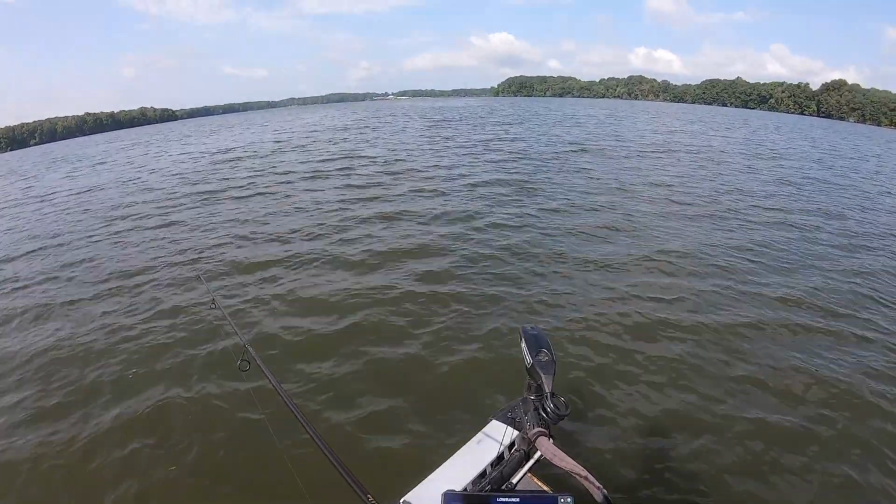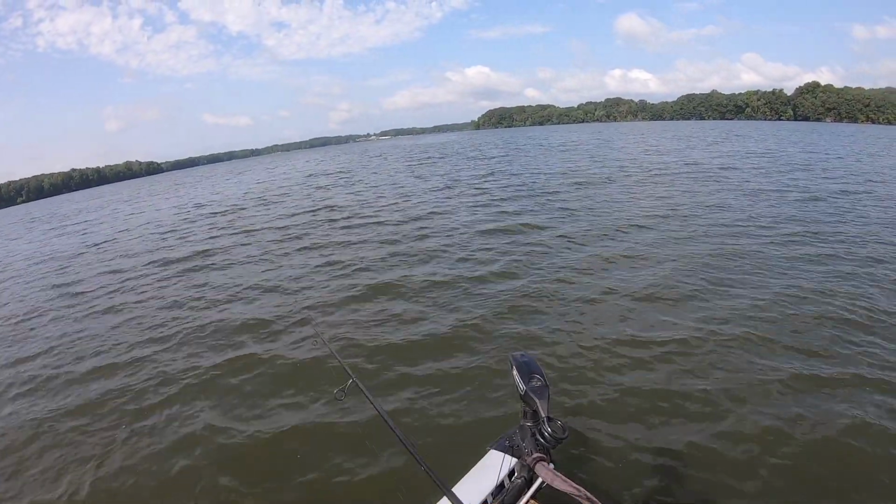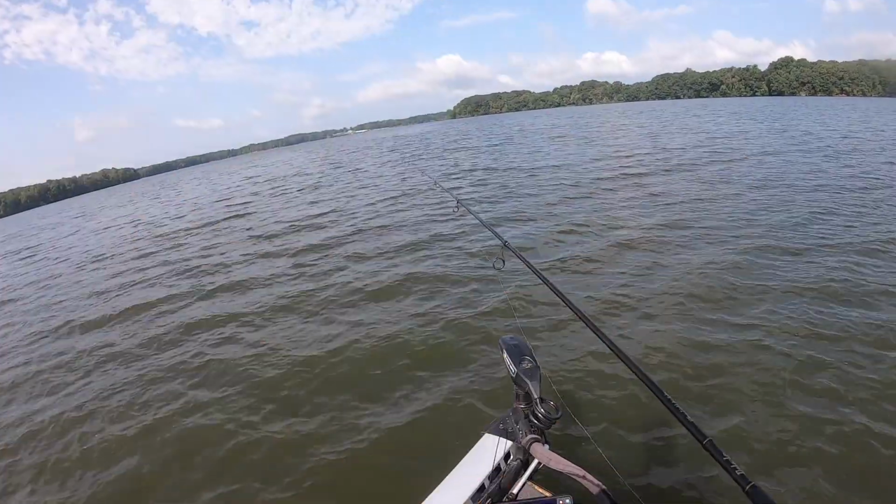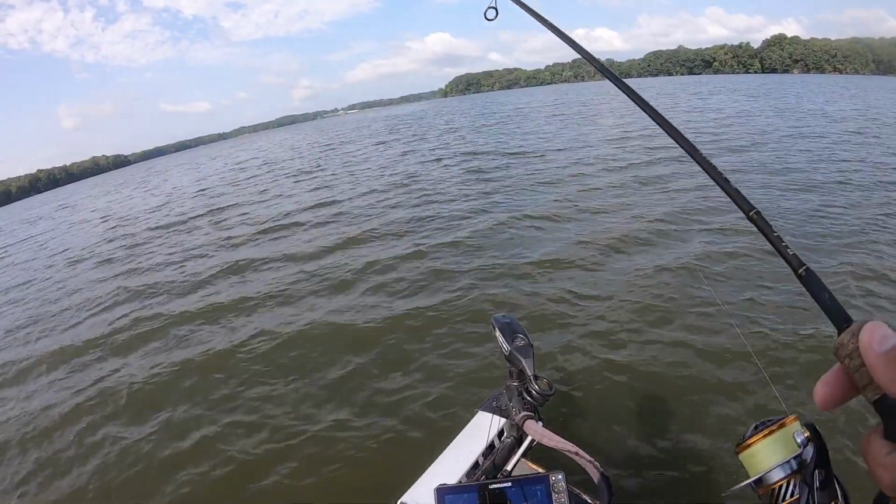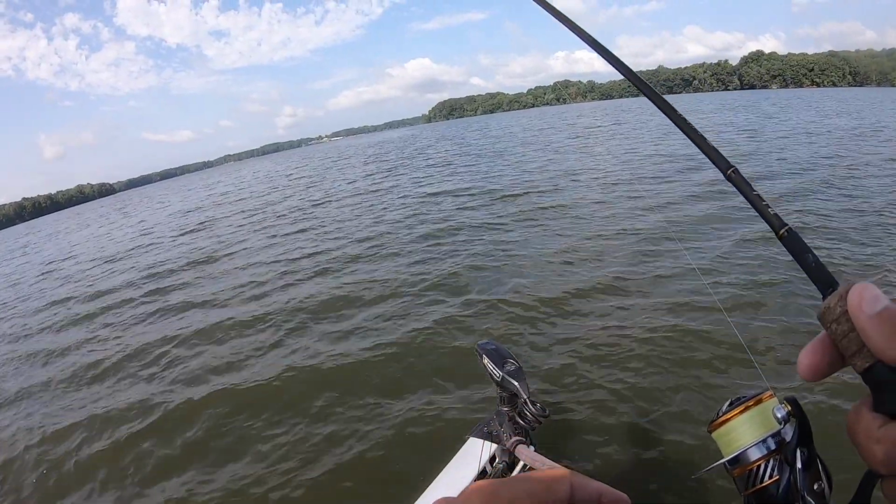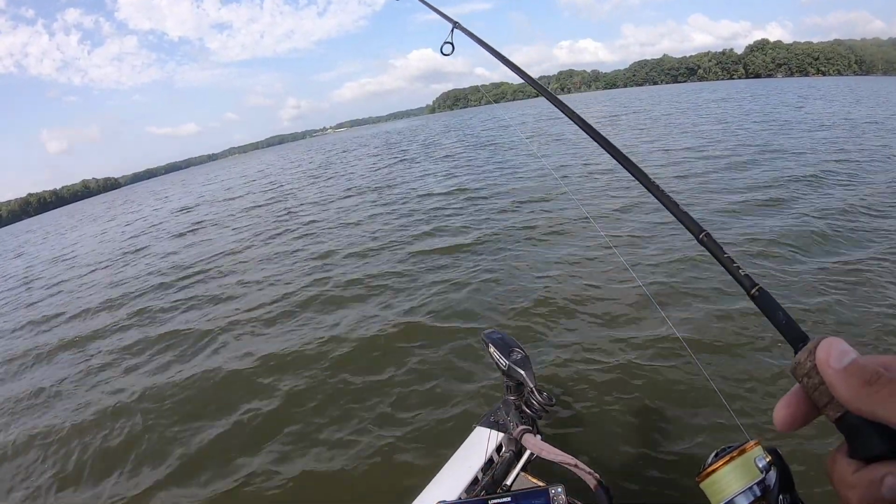A lot of times when you got current or you got wind, right here the situation is wind. There's a little bit of wind coming across this point, and it's got those fish positioned down there on that stump. I mean, I've got to float that bait through there just right.